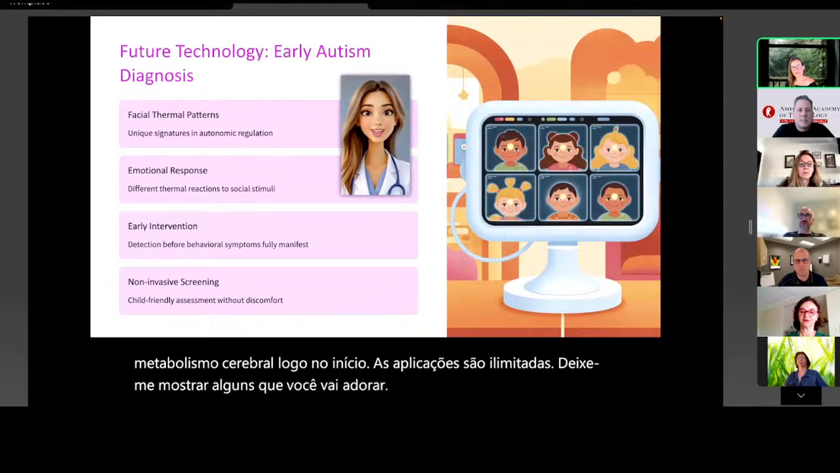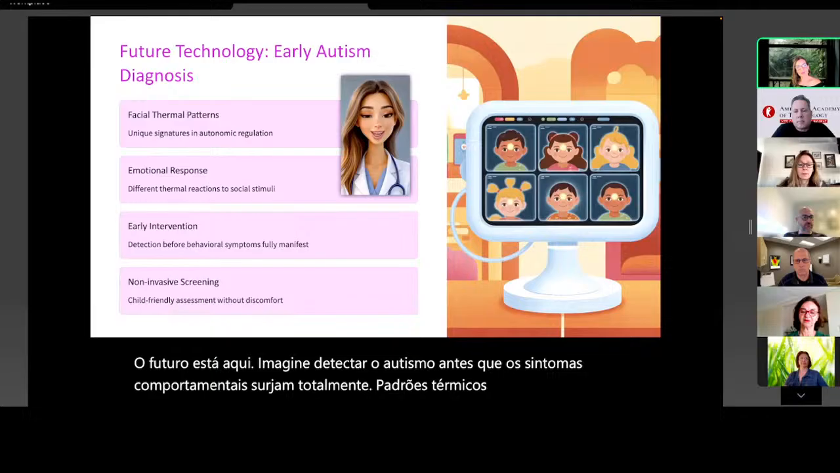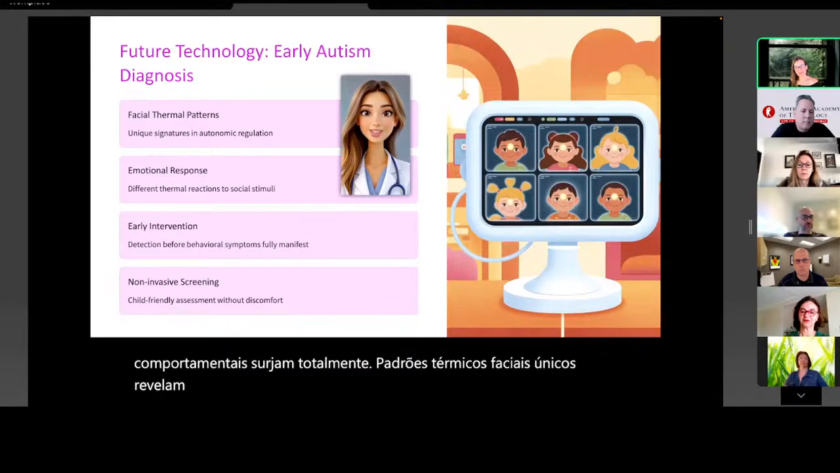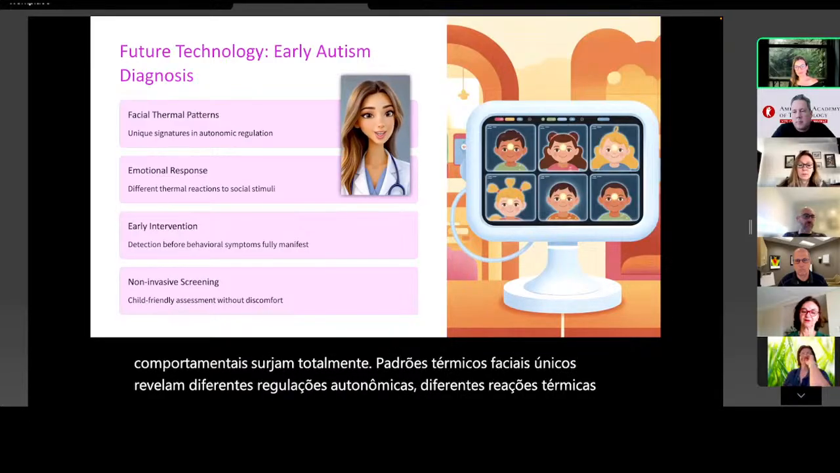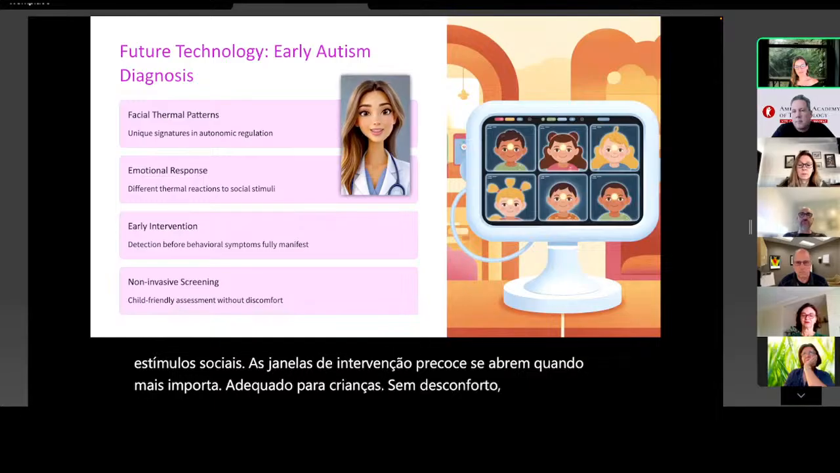The future is here. Imagine detecting autism before behavioral symptoms fully emerge. Unique facial thermal patterns reveal different autonomic regulation, different thermal reactions to social stimuli. Early intervention windows open when it matters most. Child-friendly, no discomfort, just thermal magic revealing what we couldn't see before.